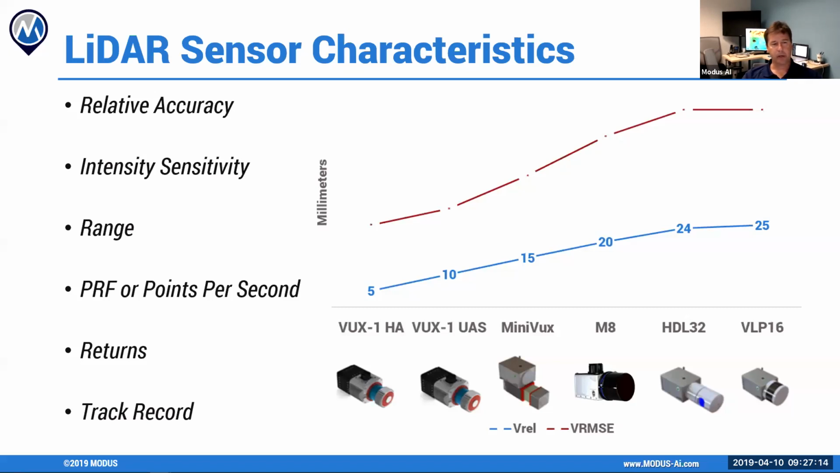Then the next piece here is pulse repetition frequency, or we like to simplify it down to points per second. Depending on which sensor you're looking at, the VLP16, I think, is 250,000. The HDL32 is 800,000. The M8 is 400,000. The Mini Bucks is, I think, 150,000. And I have forgotten what the Bucks is. It's been a little while. Why is that important?